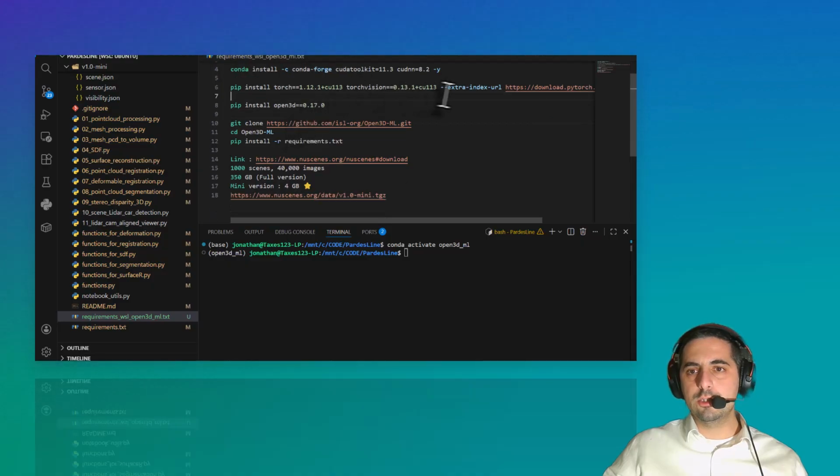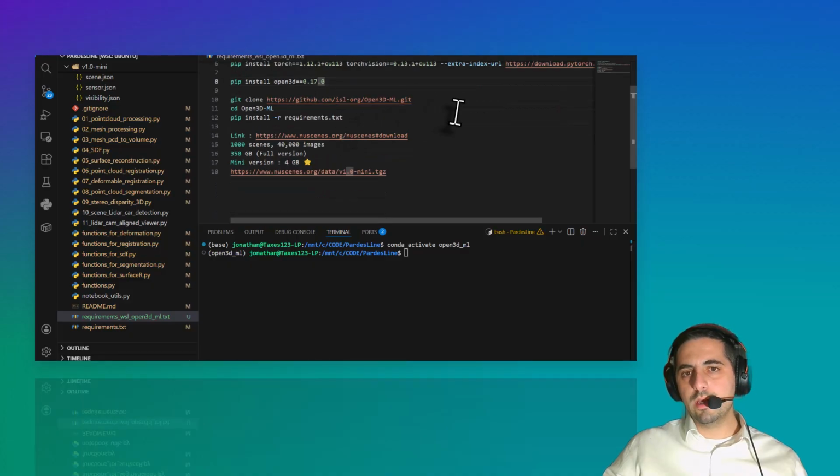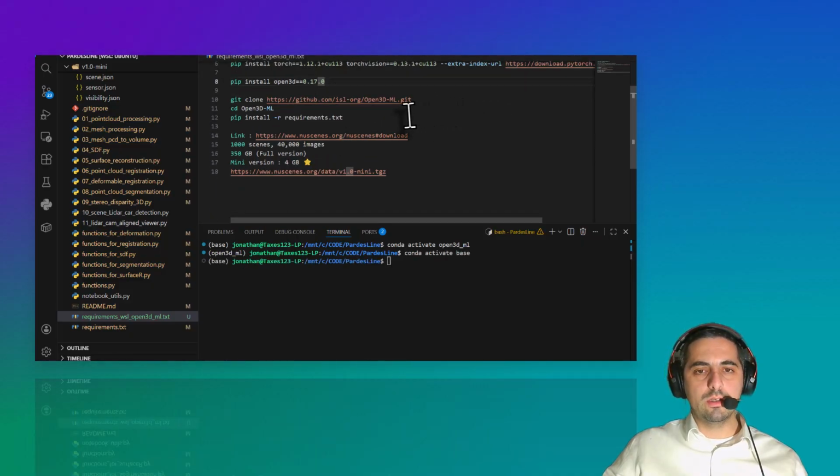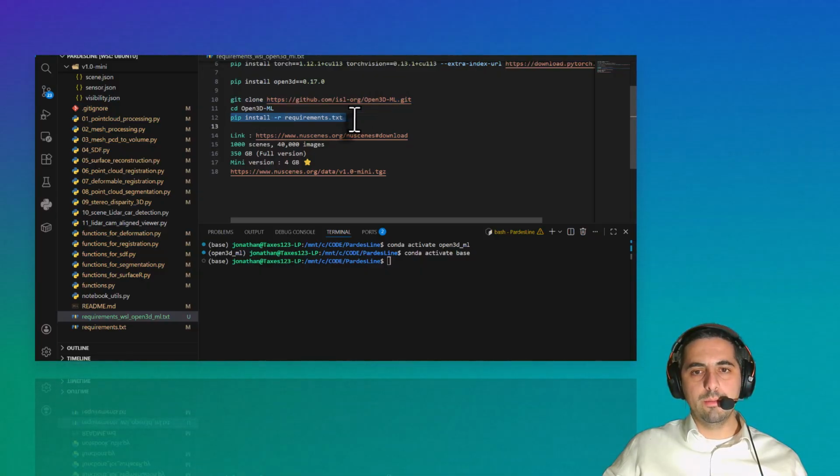I got inspired by Claude Code to get the requirements as well. It's currently working for me, so I guess it will work for you if you do that now. You also need to clone the Open3D repository and then install the proper requirements of Open3D.